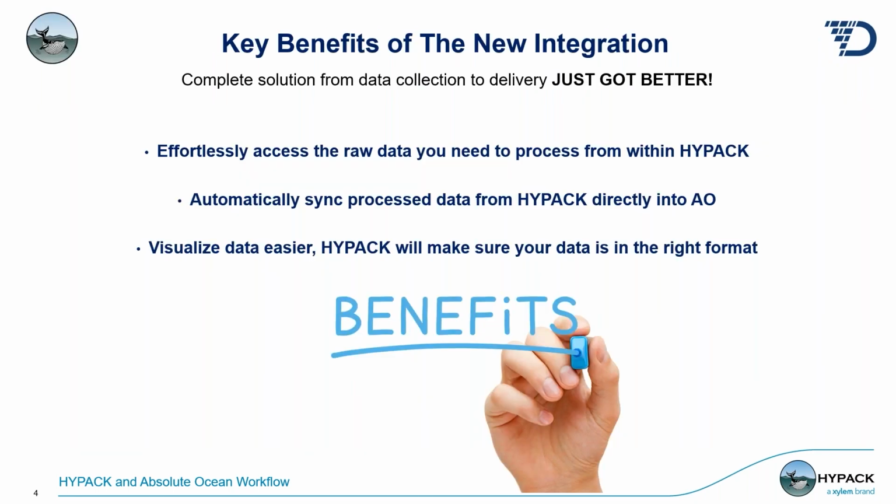And let's talk about some key benefits of the integration. And the reason that we did this, we've done a webinar one other time when we first started working together. And the integration was at a state where Absolute Ocean could receive HYPACK files. HYPACK will make sure your data is in the right format. At the first webinar that we did in the beginning of the collaboration, we could give you the data and you could upload it. And it was a very manual process.